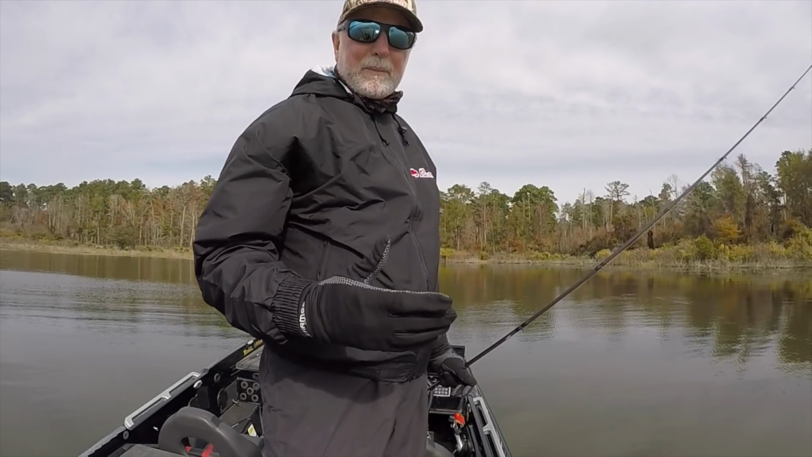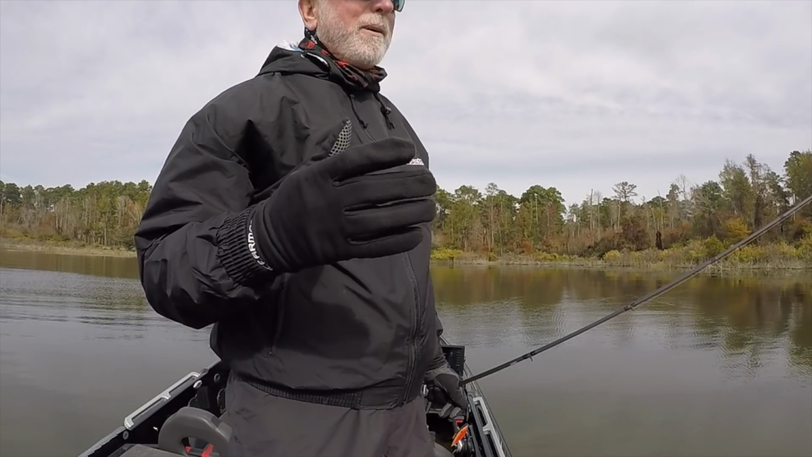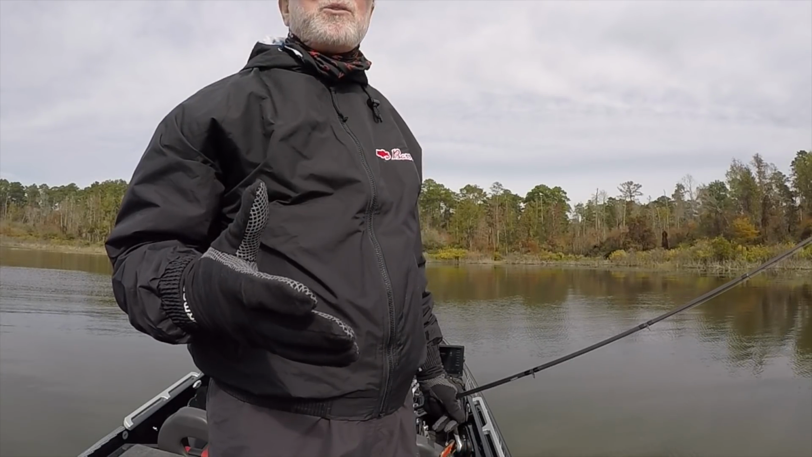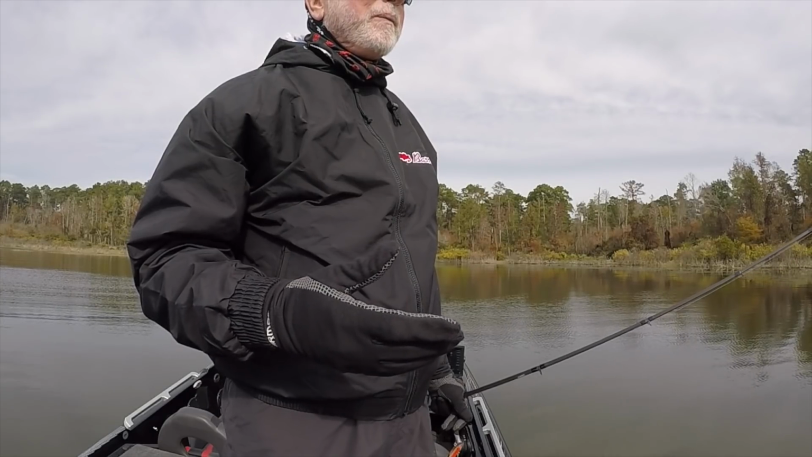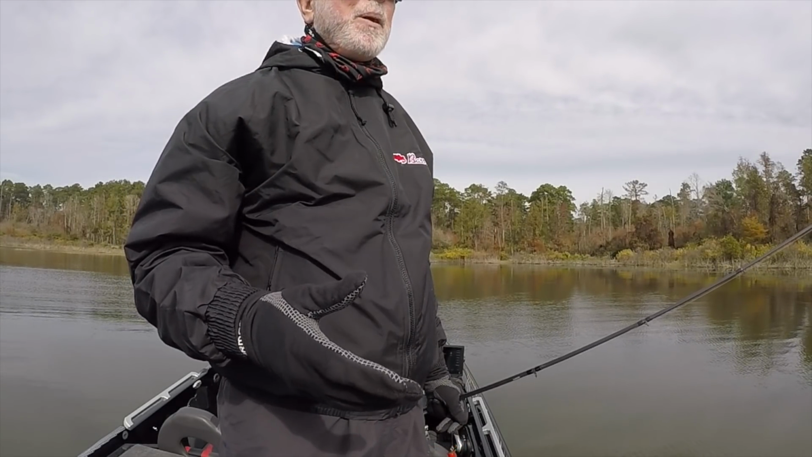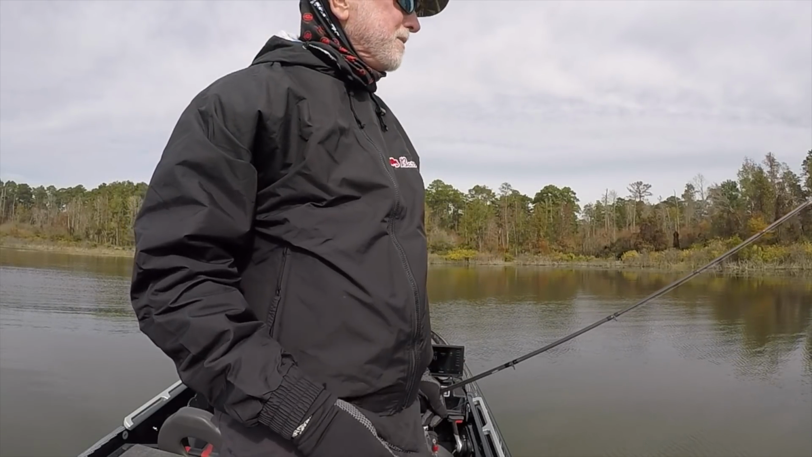The water temp is what I've seen, 57 to 59 degrees. So the water's cooled off to the point that there should be a trap bite. There should also be an A-rig bite pretty soon. And that A-rig bite, you're going to have to probably get around some standing pole timber to catch those fish because they want to suspend as much as they can near something.